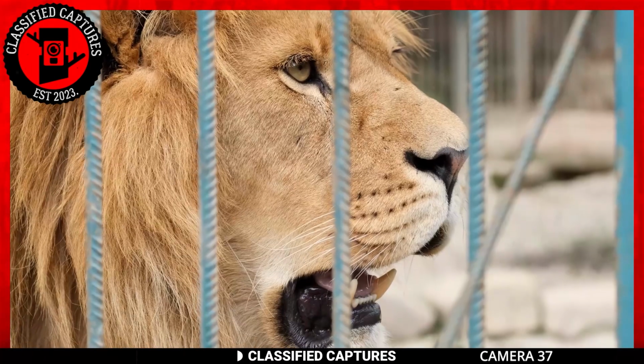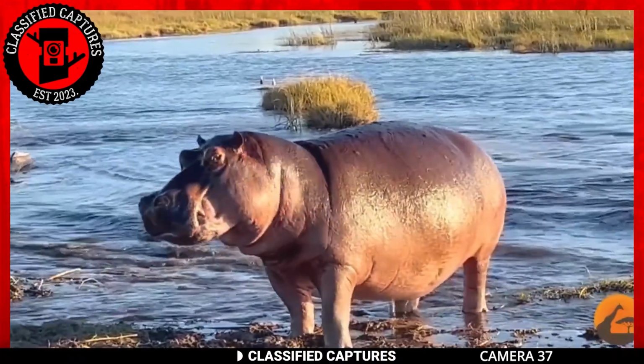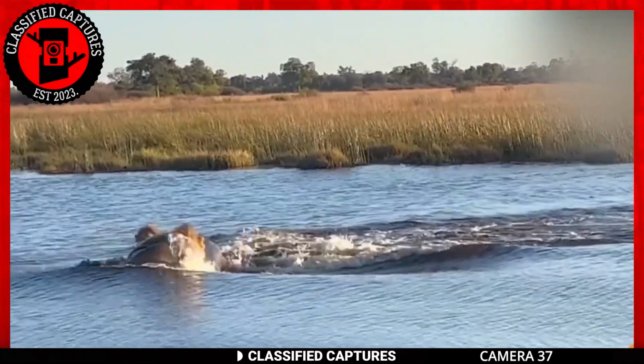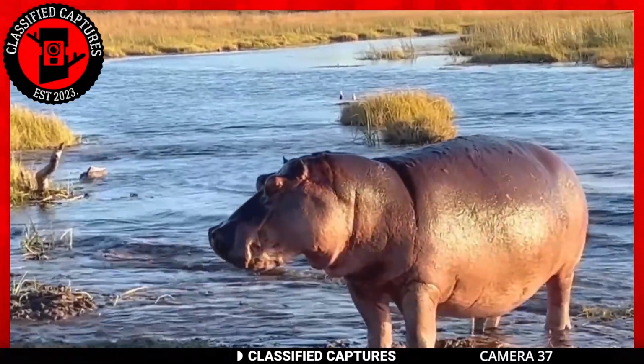You have to be either powerful or very stupid to attack a lion. But believe me when I tell you that this hippo is far from stupid. Its jaws would have done a great deal of damage to those lions had they not moved out of the way. There are fewer creatures more vicious than a hippo in the wild.